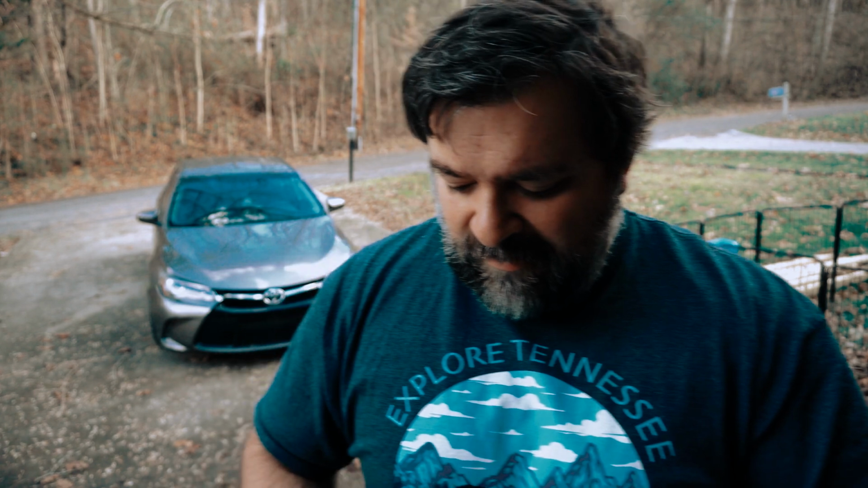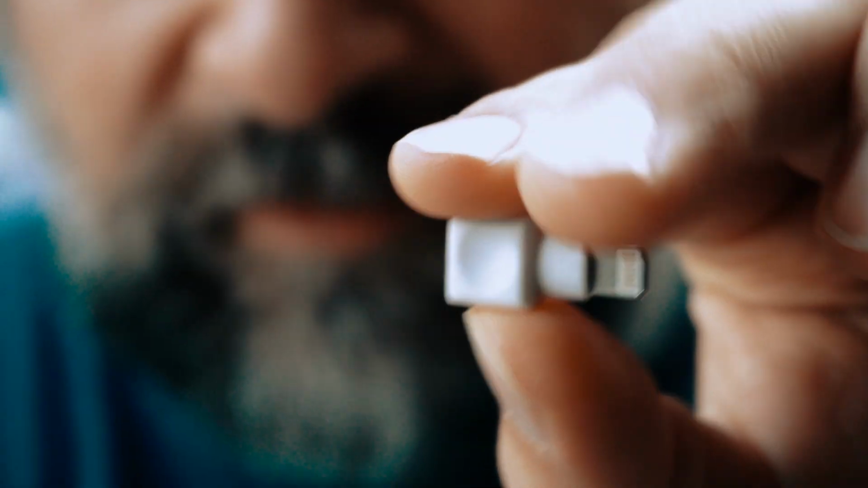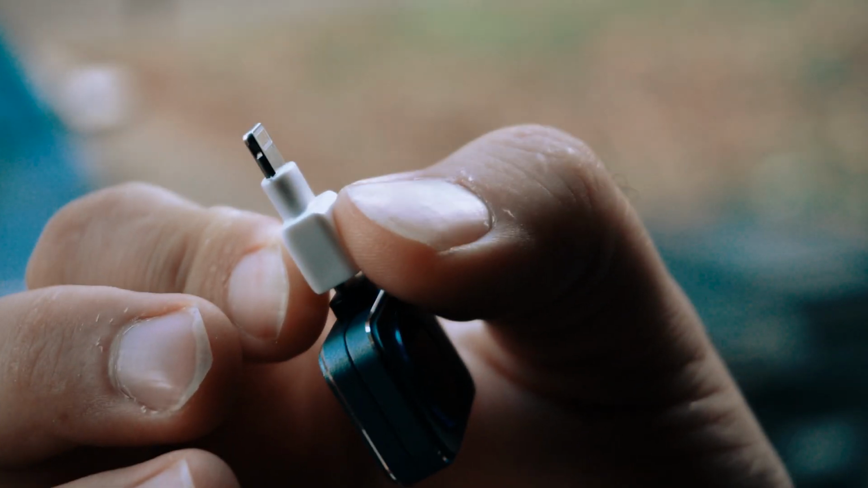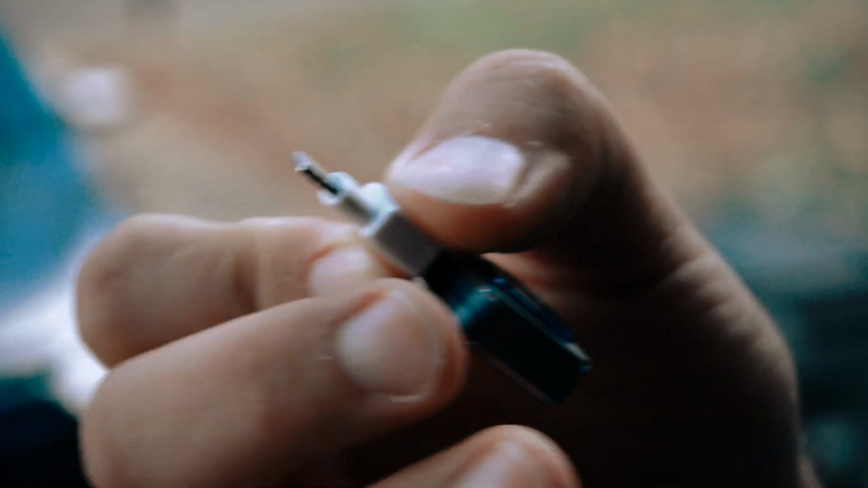What I actually had to do was go online and search for a little extension adapter thing, and I managed to find one. Now you've gotta be careful because a lot of times these little adapters are only for charging. This one was actually for not just charging, but transmitting data, such as this little camera. So you just plug that in there. I'm pretty sure it can be inserted either way, much like lightning cables are supposed to be, but just in case, I always put it in like this into my phone.